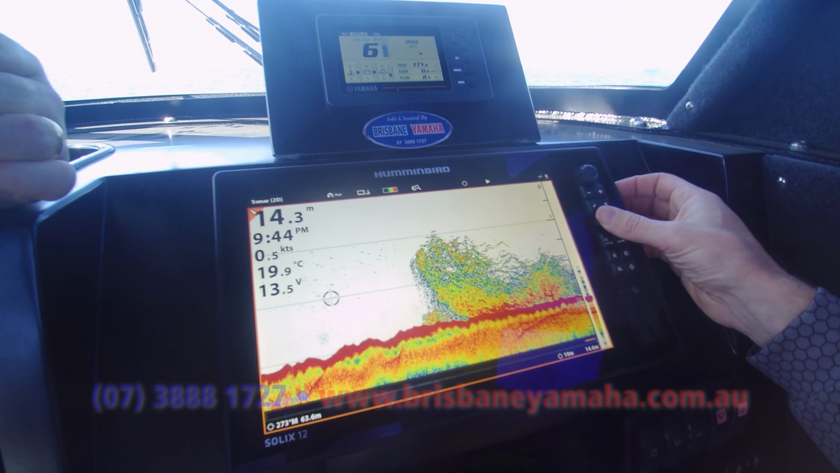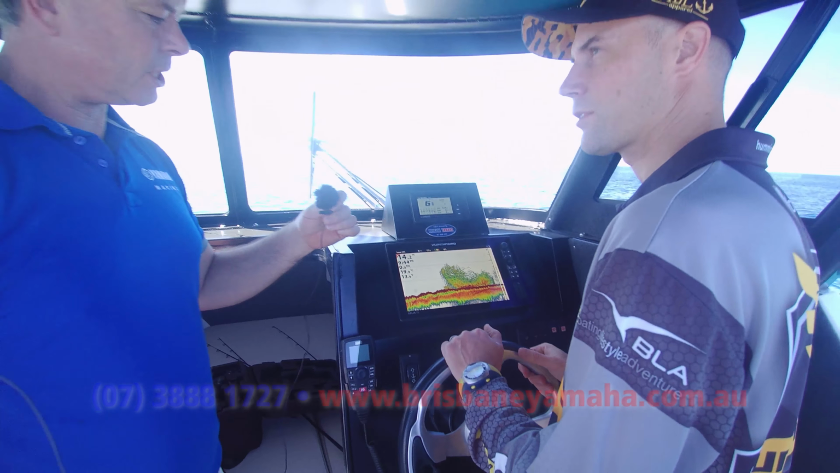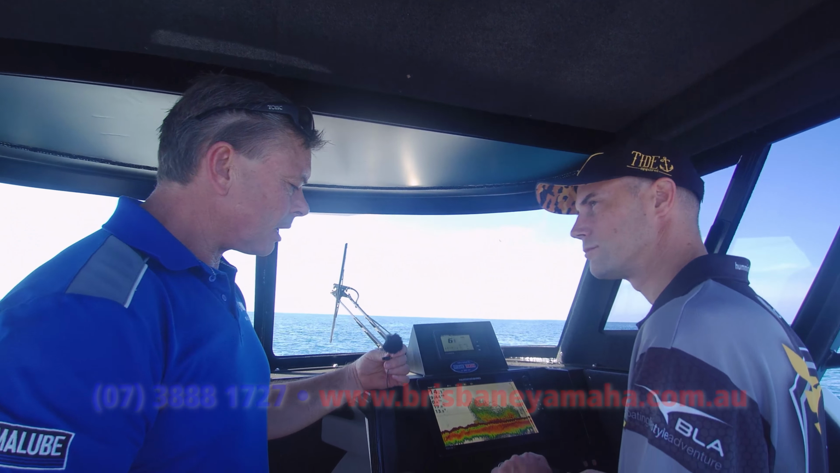The amount of times I've had arguments trying to put waypoints back. Nearly 80 metres there, Aaron. Nearly 80 metres behind the boat to see something. Correct. Yep. It's a game changer. That will change everything. Okay, let's have a look at one of these things.